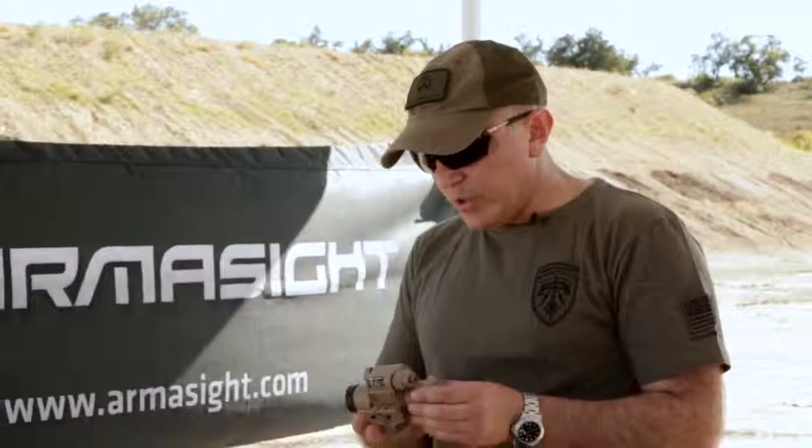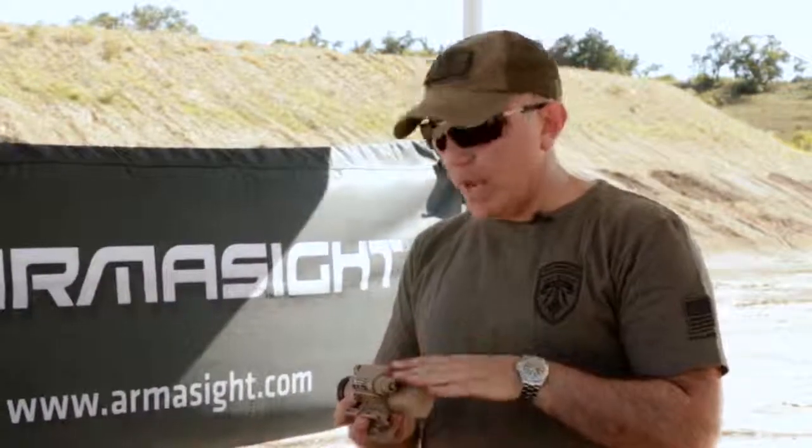Armasight offers one of the smallest night vision clip-on systems on the market. This right here is a CO Mini. It comes in a tan color and a black color.